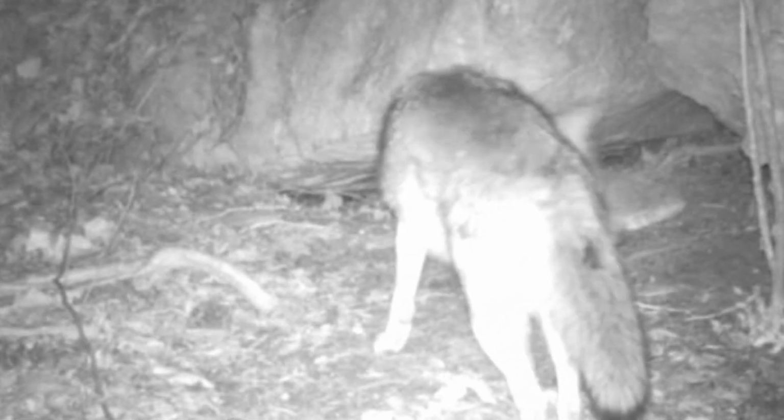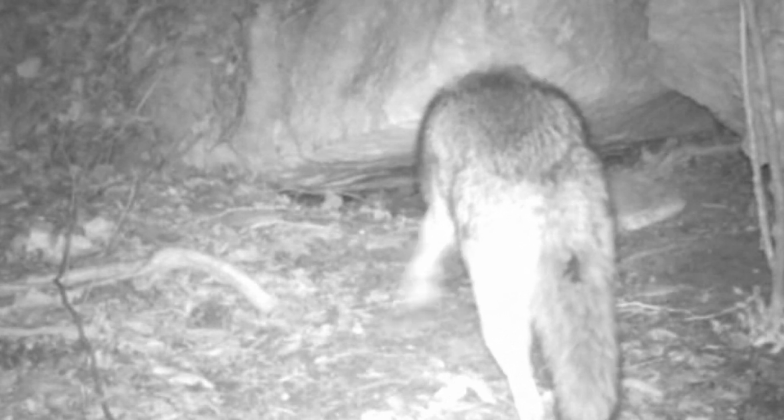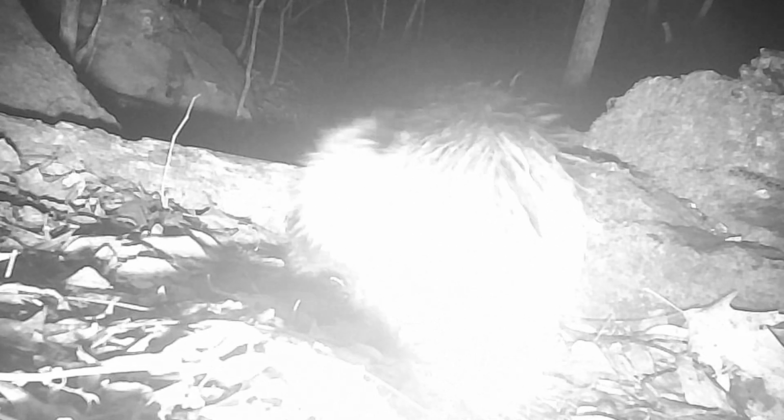Now here's what they don't like. Old Coyote up here moseying around. He smells something up here, too many animals. They'd better be careful. But old Mr. Coyote don't want to grab one of these. He'll get his eyes put out for it.